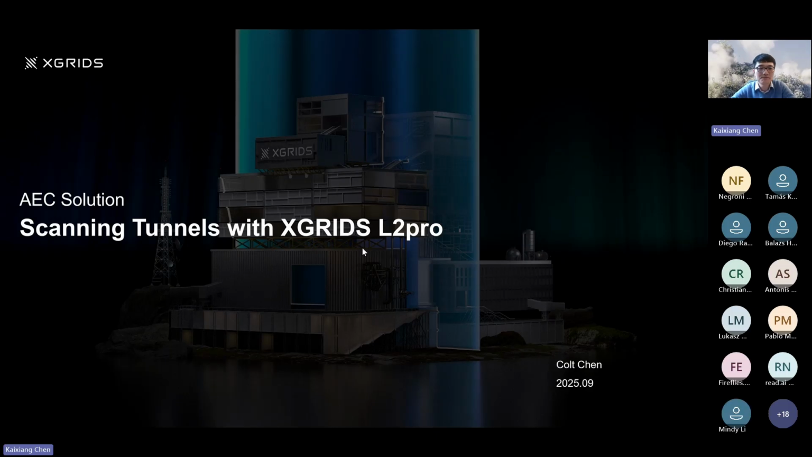Hi, everyone. My name is Colt. Today, I would like to share a use case for the AEC industry, on how to use XGRIDS to scan tunnels.